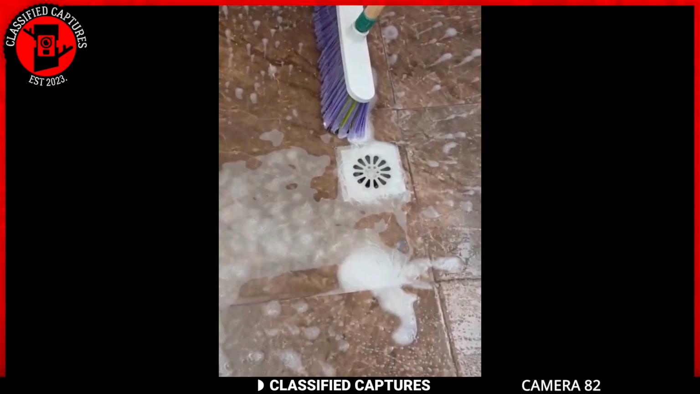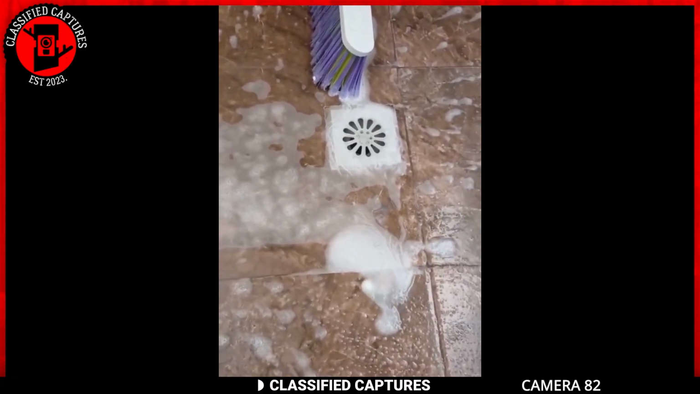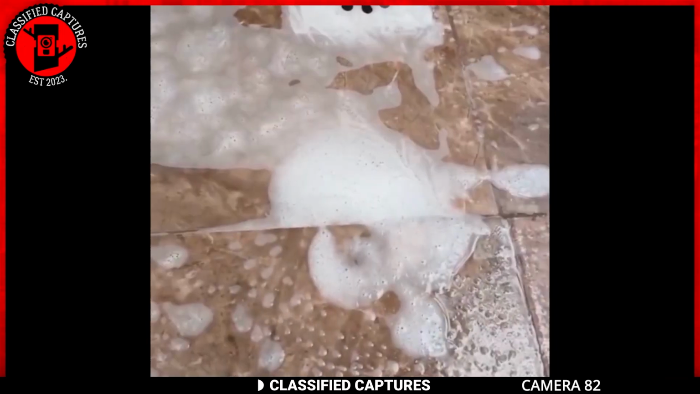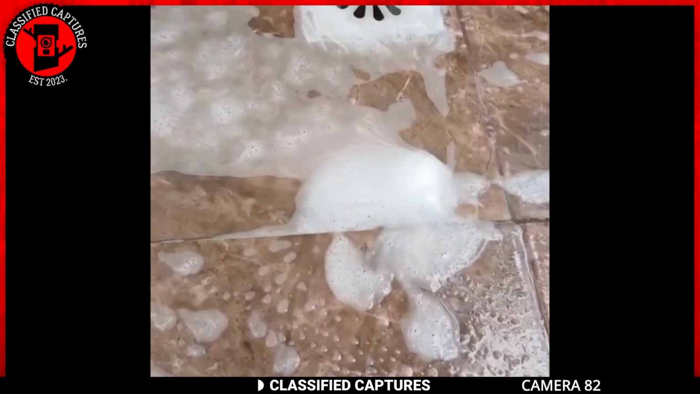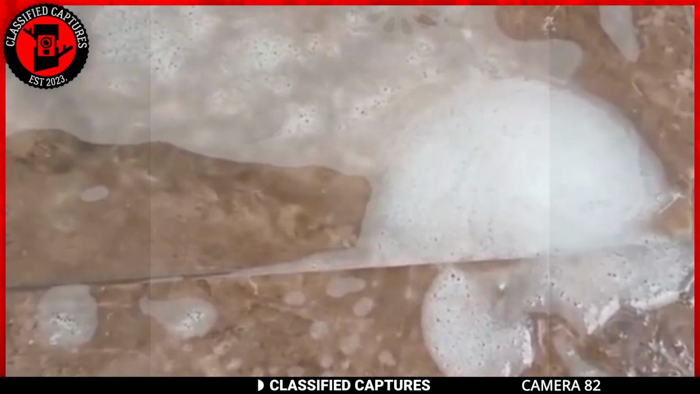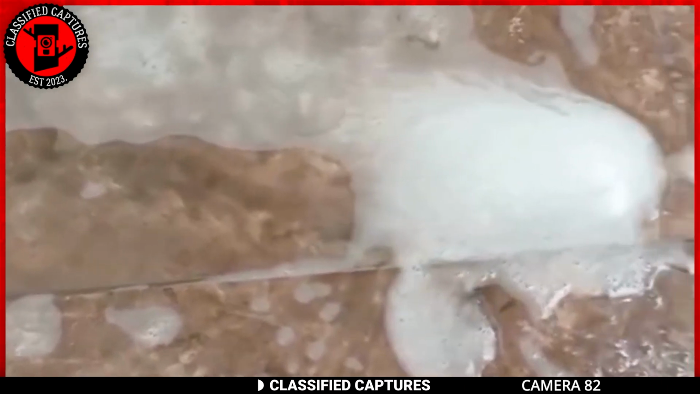While diligently scrubbing away, the individual whom we will call Scrubby noticed a strange phenomenon unfolding with the foam on the ground. Instead of the usual randomness, the foam arranged itself into circles, forming a captivating spiral. I kid you not. Oh, wait, well, you can see it too, can't you?